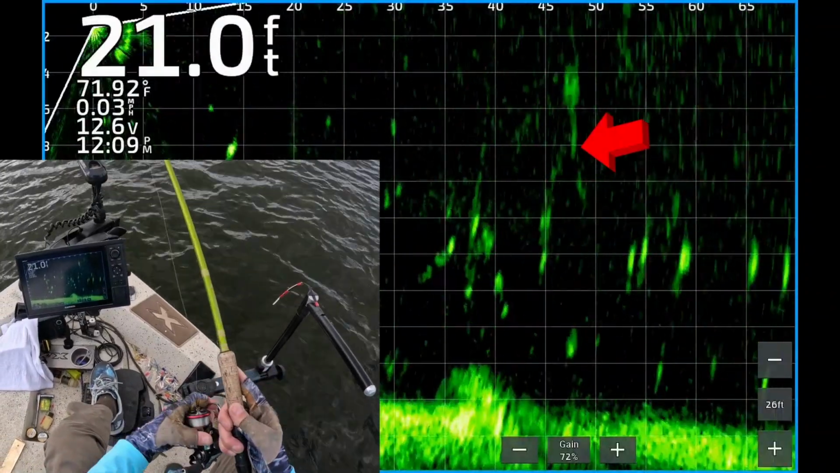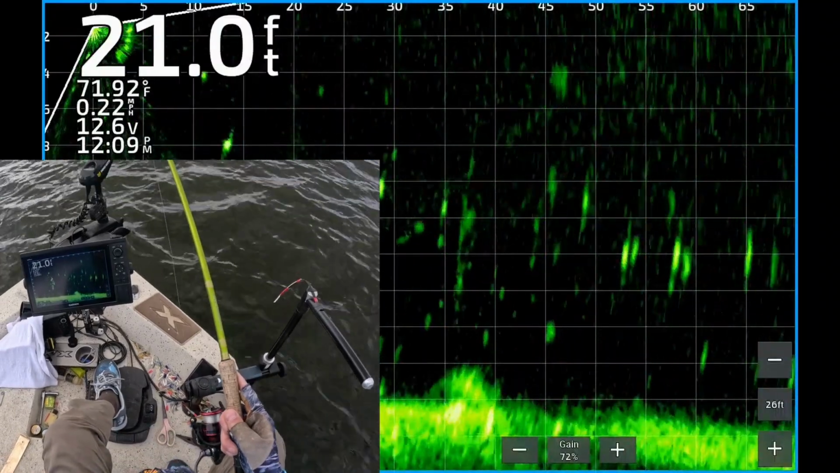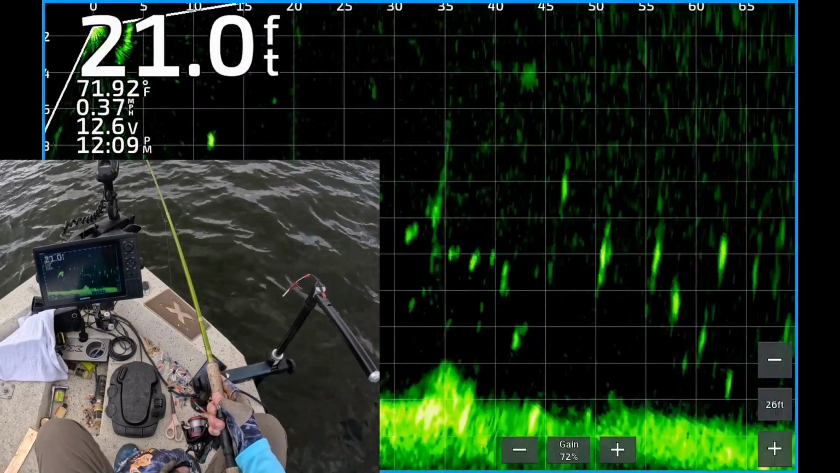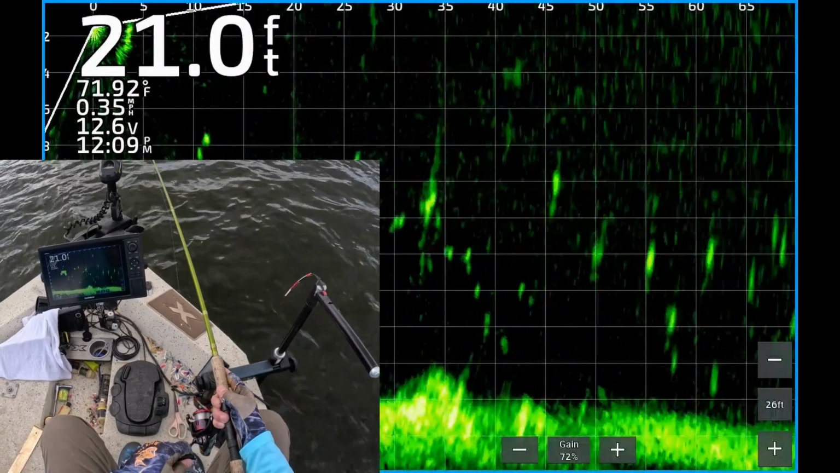Oh, there's another cast. That's about 47 feet out. There's a bunch of fish out there. I think there's crappie mixed in with some bass, catfish, who knows.